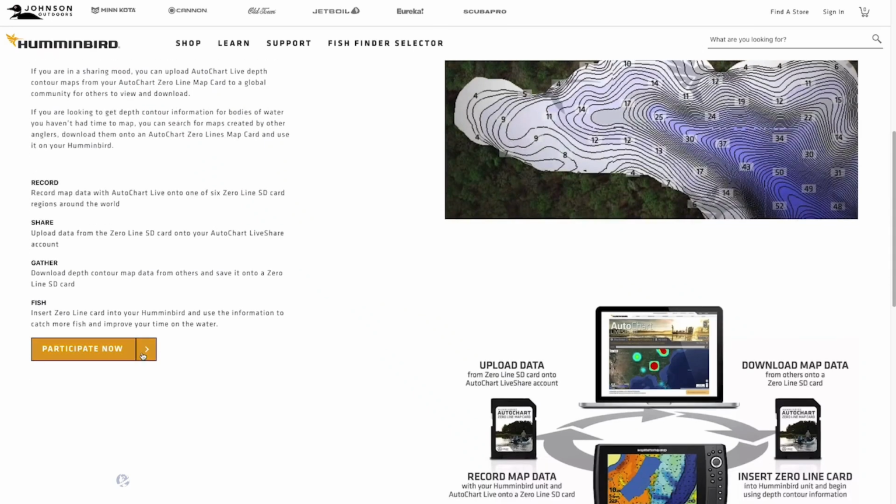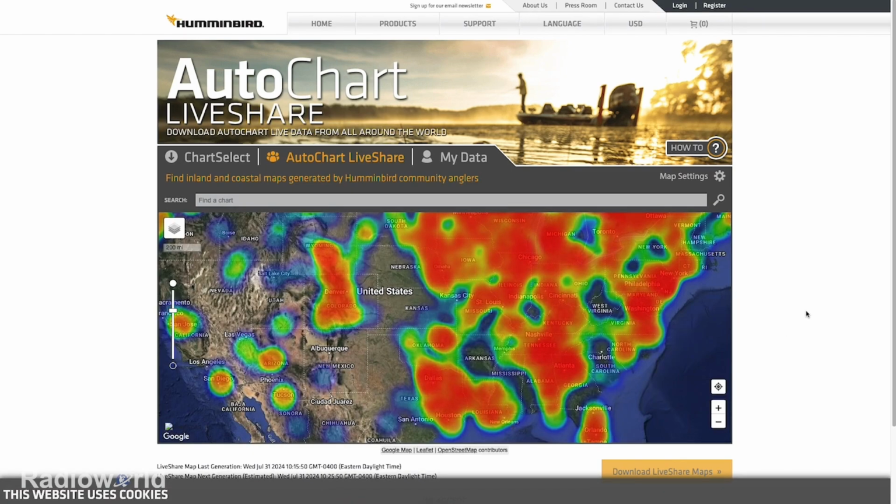Another bonus if you have a Zeroline card is your ability to back it up. And by backing it up, I mean you can download it to your computer. If it's a lake that you feel you want to share, you can always go to Humminbird's website and share the Autochart data, but you can also share it with friends. That's a great thing, is you can send the file off these Zeroline cards and your friend can get the work you've done, or if you have a tournament partner and you want to see an area and share it with them so they have it on their unit as well, you can do that also.